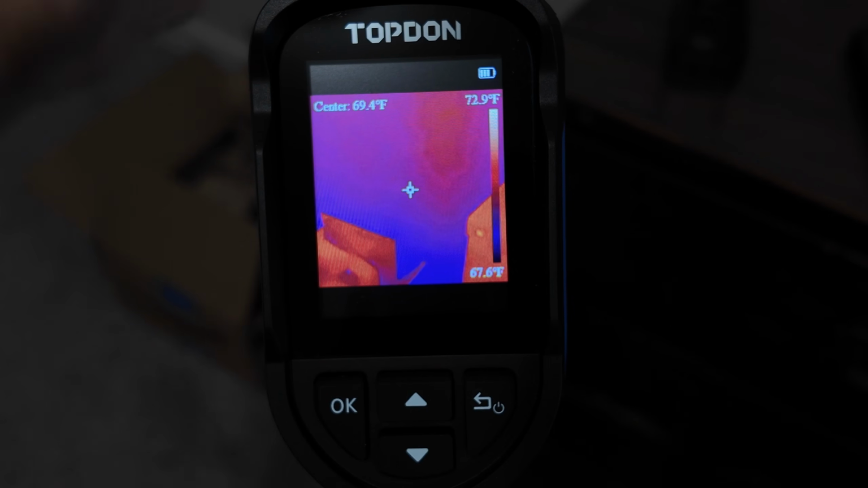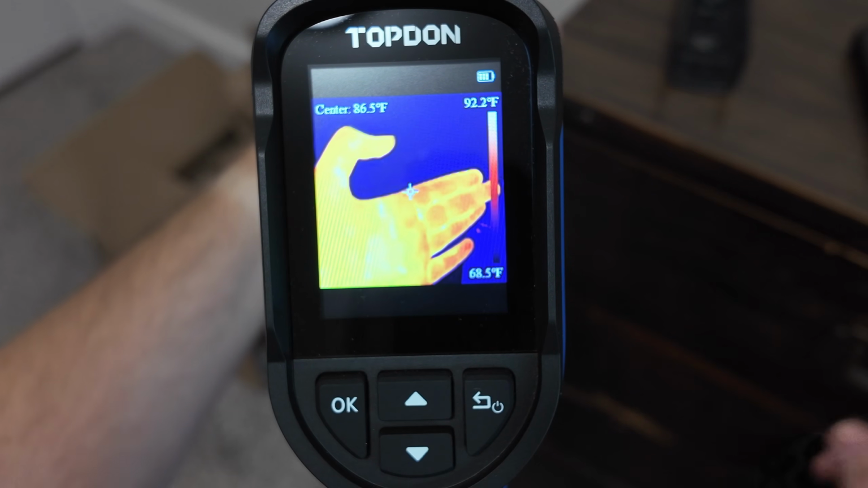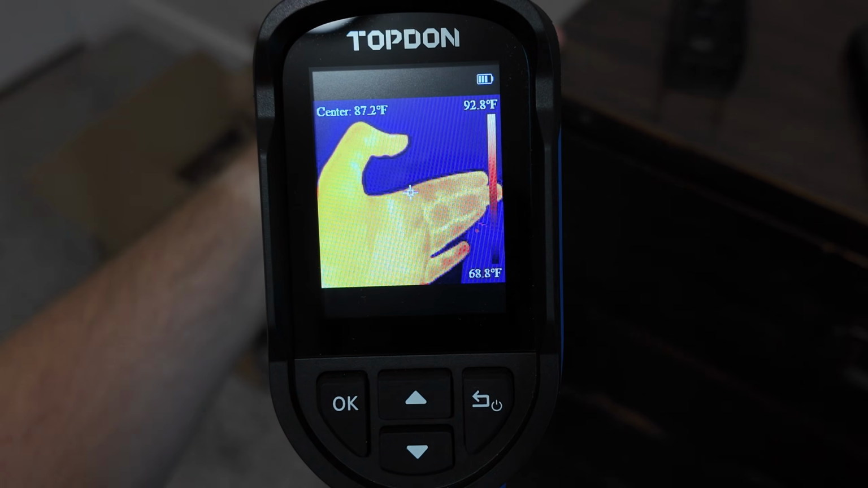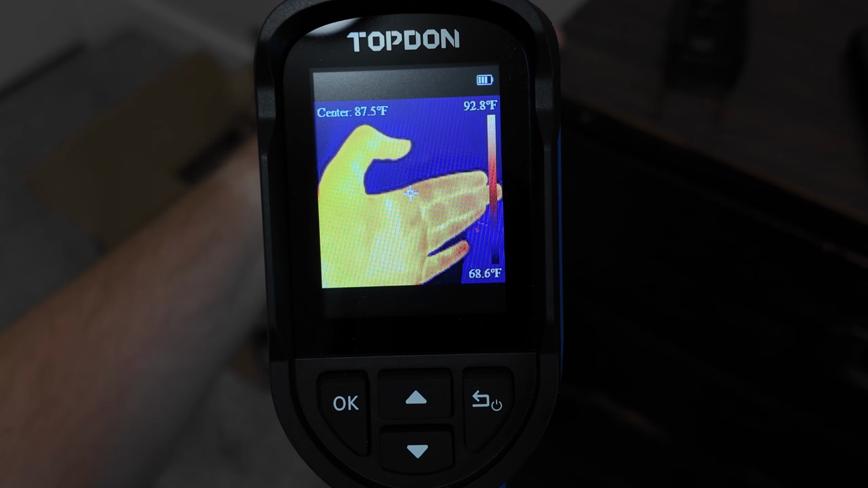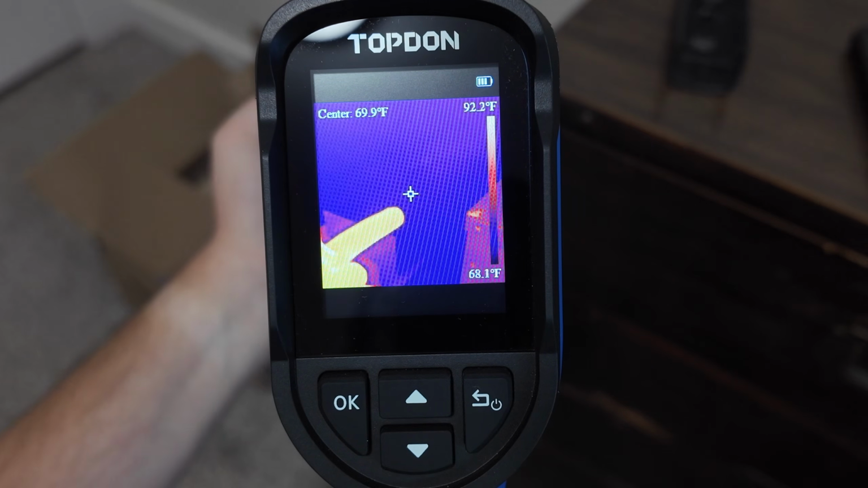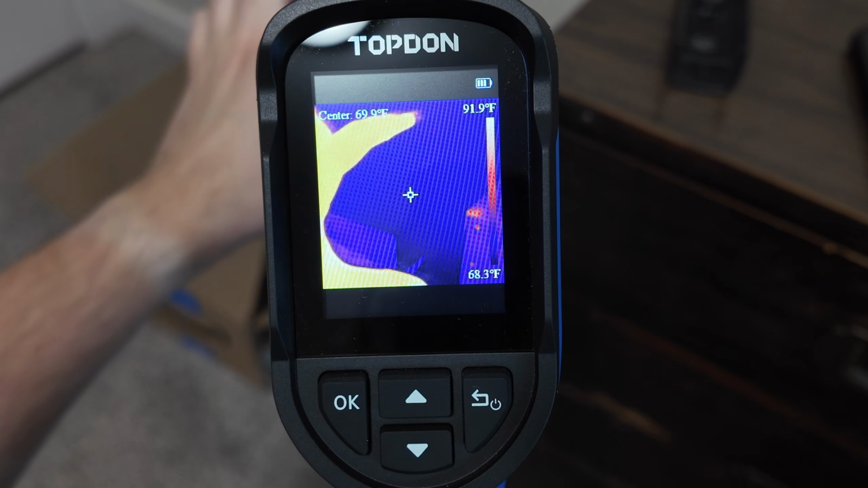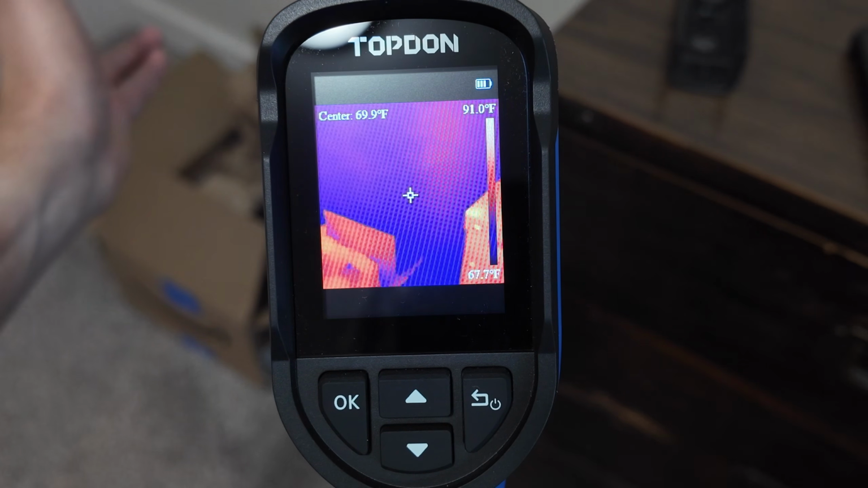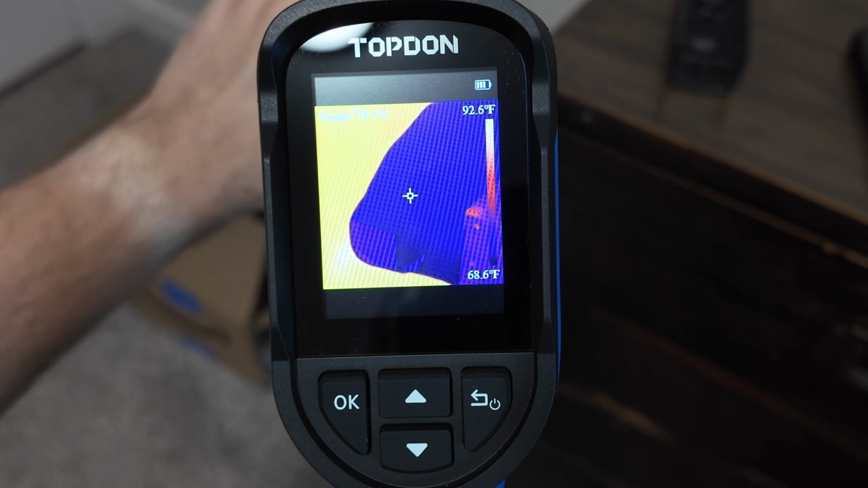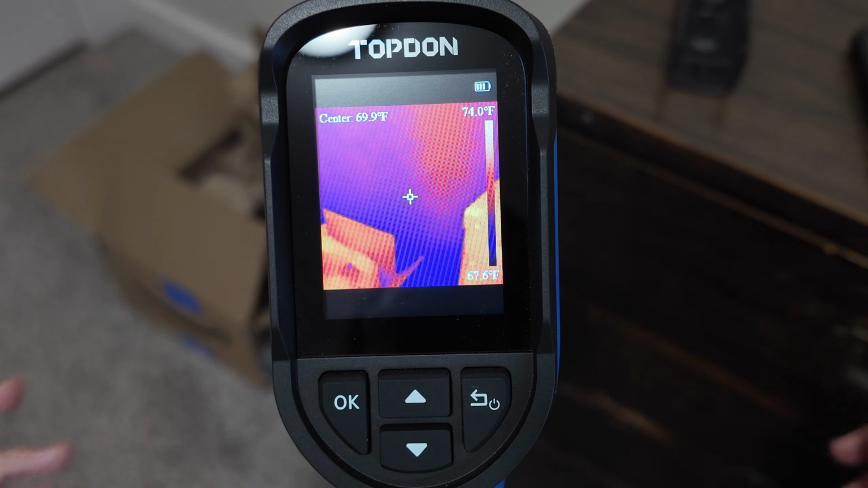If I hold my hand in front of it, you'll see that my hand is hot. There's a temperature reading here in the center that says it's like 87 degrees. So that'll be this point here in the middle. And then you have a temperature range here as well. So you see the hottest temperature is 92 degrees Fahrenheit, and the coldest one is like 68 degrees Fahrenheit. So that'll change depending on what's in the frame.